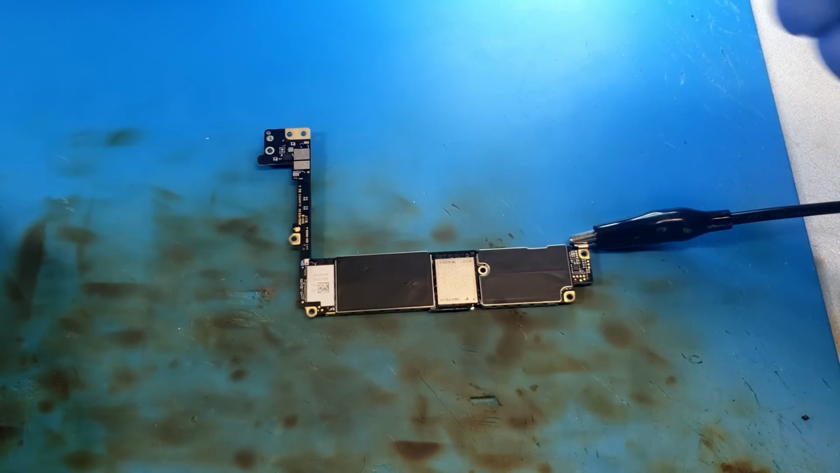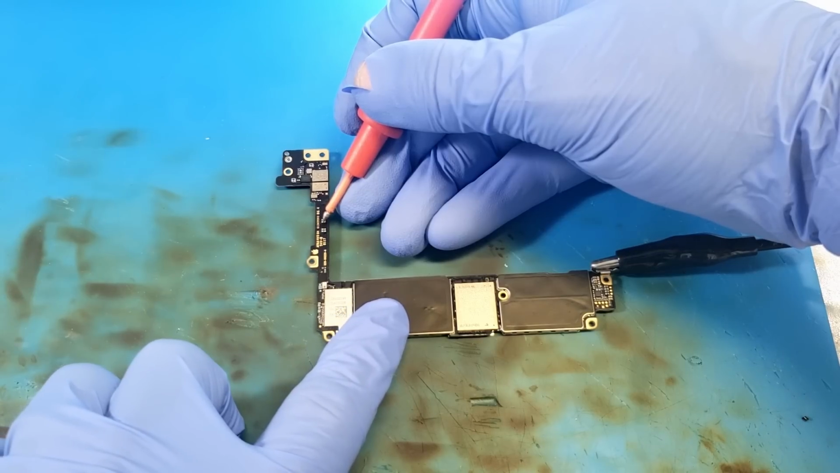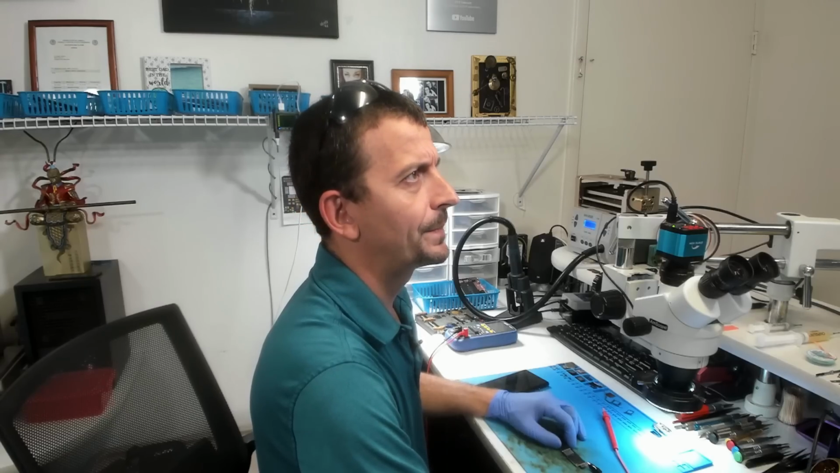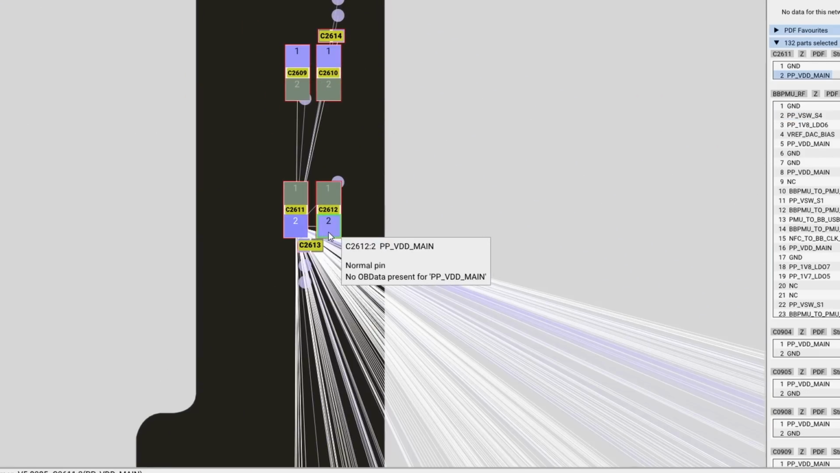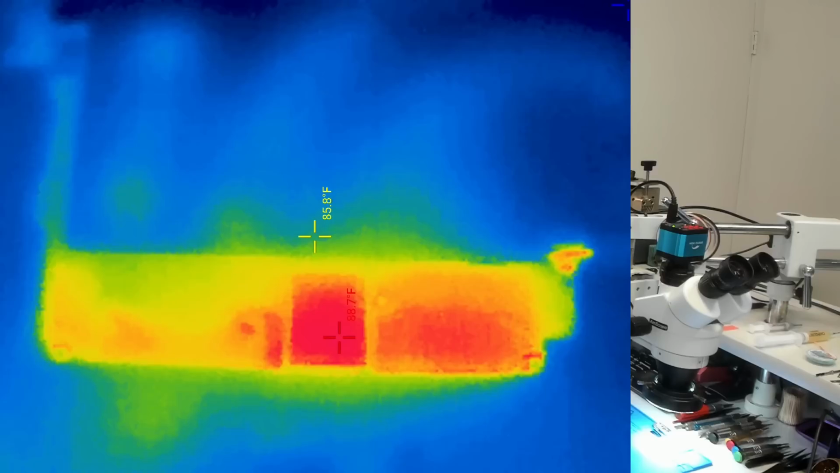And then for our positive, I'm just going to get up here and touch these caps up here, and then I'm going to watch this with a thermal camera and see where it is that gets hot or warm or what changes. So we've hooked up our ground down here at the bottom of the board, and then for the positive lead, I'm just going to get up here and get on one side of any of these four caps.